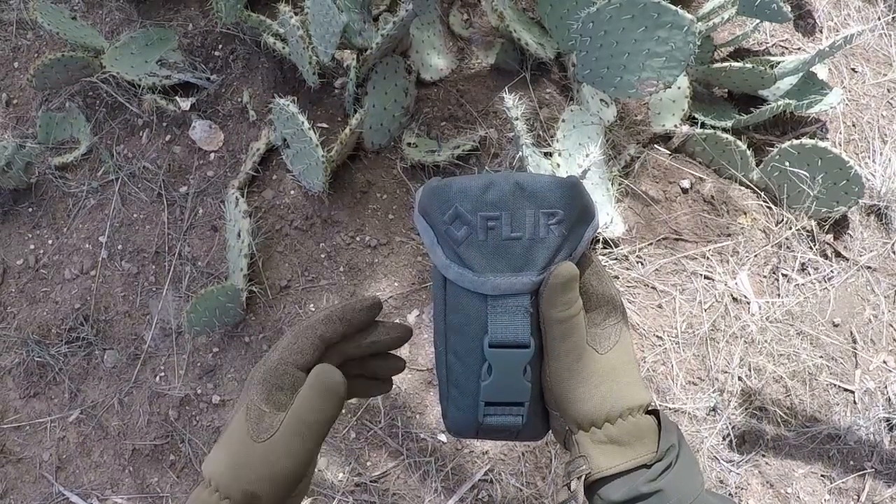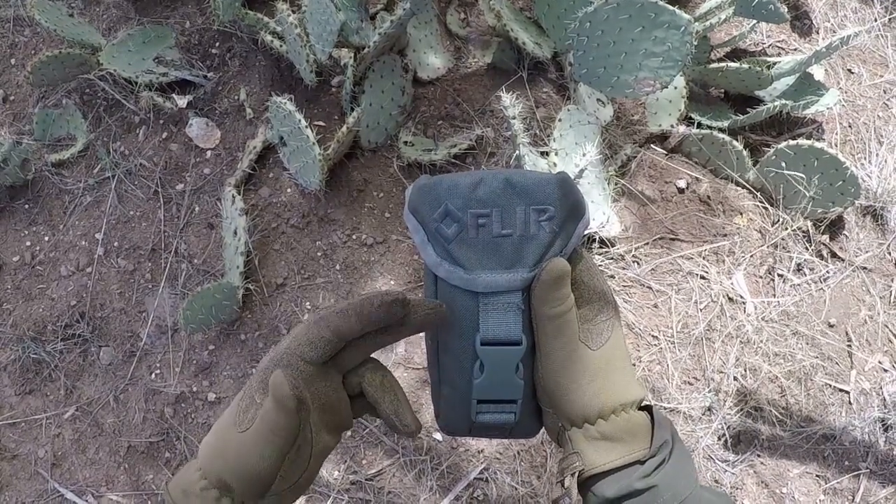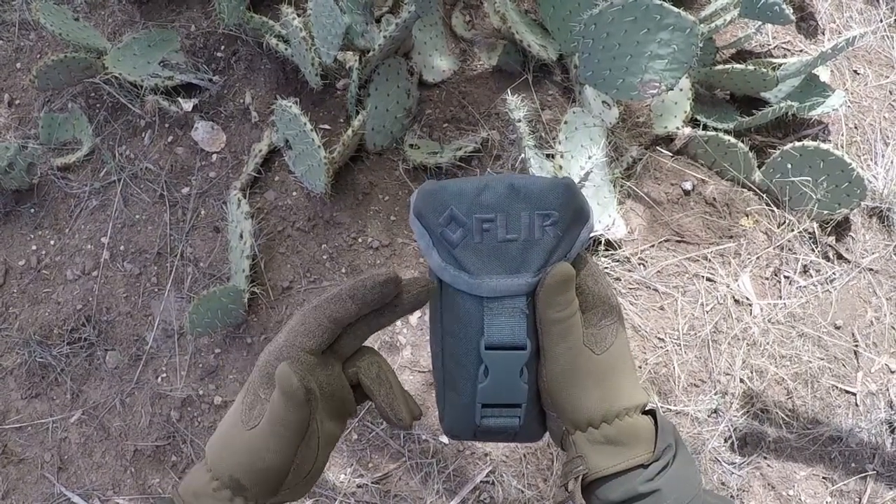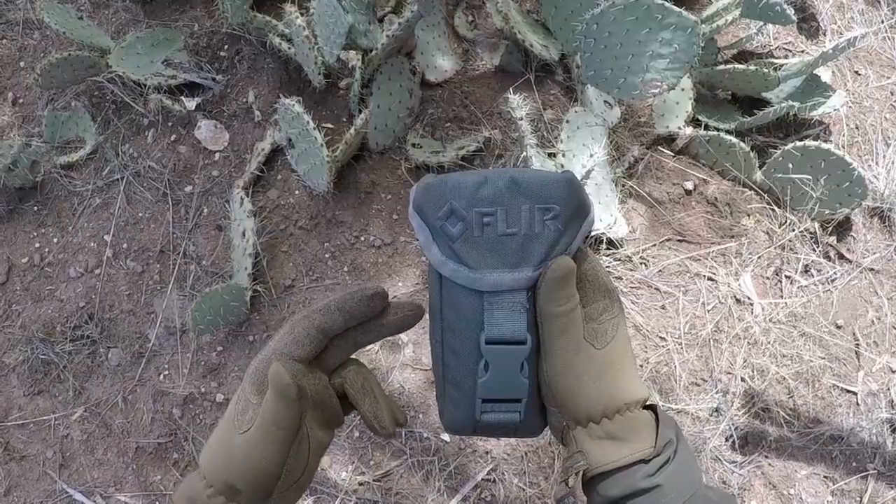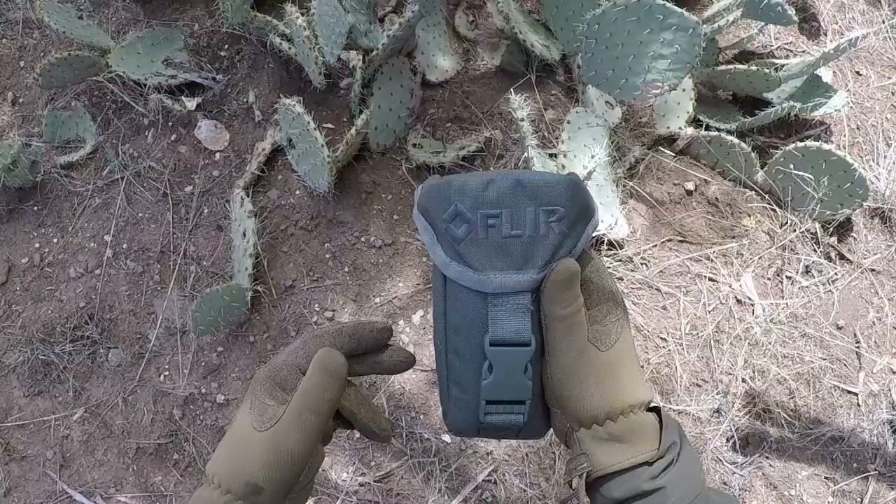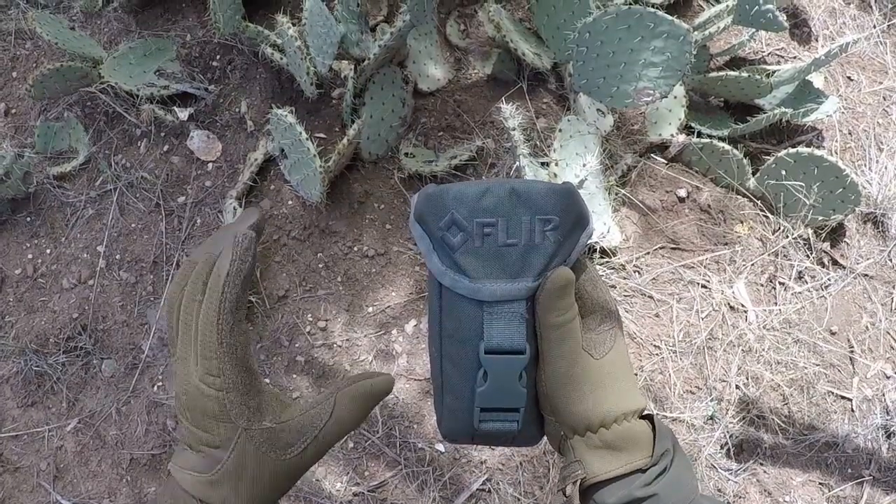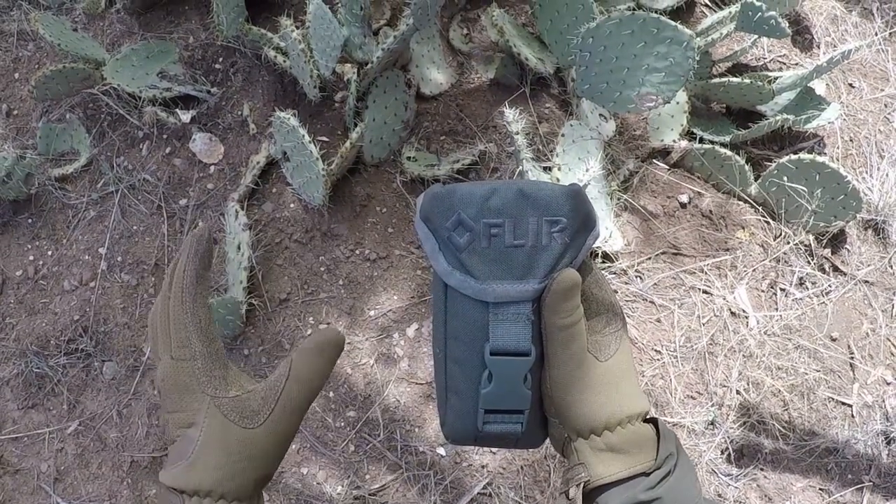The only difference between the 240 and the 320 is that this 240 unit doesn't have a video output on it, so there's no way to capture video using the device, whereas the 320 does have a video output, and the 320 has a digital zoom, whereas the 240 doesn't. So far in this one, I can't see how to do that. What the 240 does have is a way to capture a shot, and basically it freeze frames it so you could analyze it a little bit better.